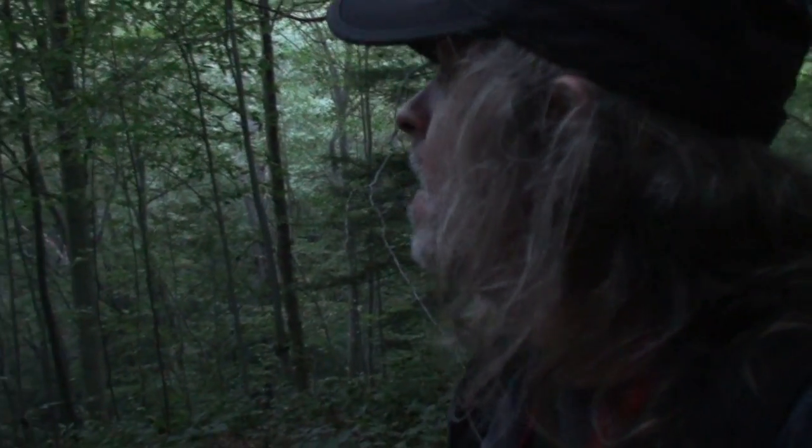Okay, got the trail cams placed. Just about getting dark, so I'm on my way out. I don't know if you could see them. I got them pretty well hidden. Let's see if we can catch them. It's actually darker than what it looks like on the screen. There's one right there.